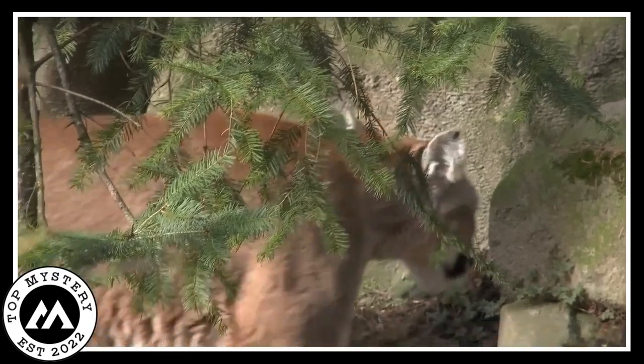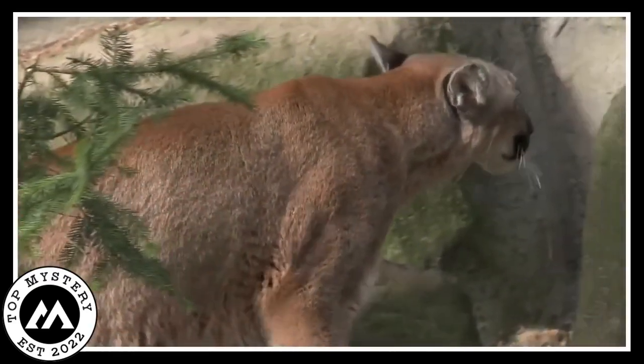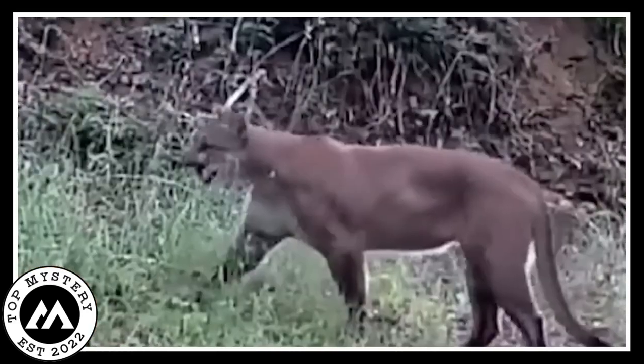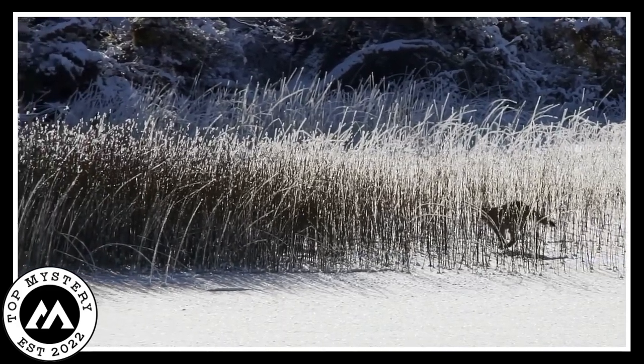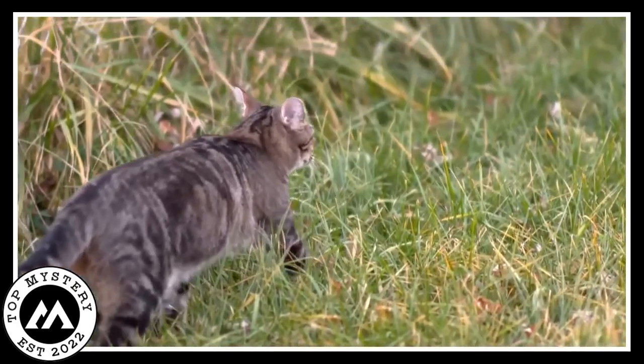The size of this cat is something else. You'd think cougars were on the smaller side, but nope, not this one. It's a reminder that even in the dark, there's a whole world of wild wonders happening right under our noses.